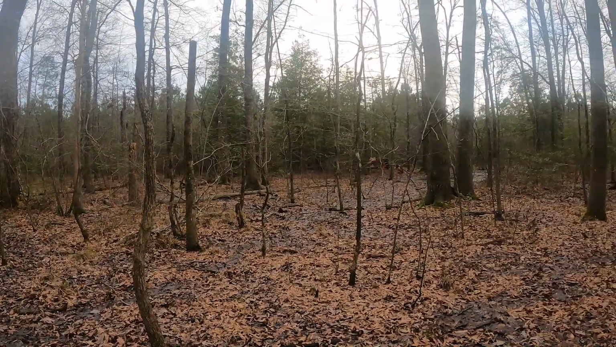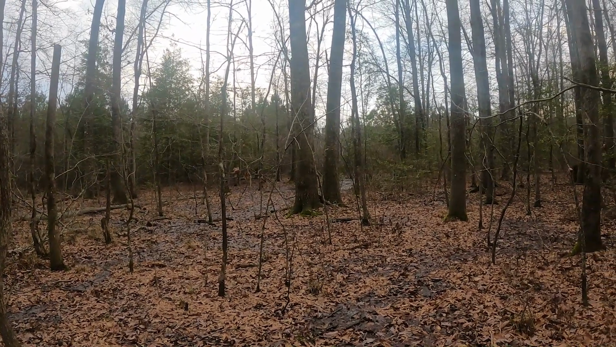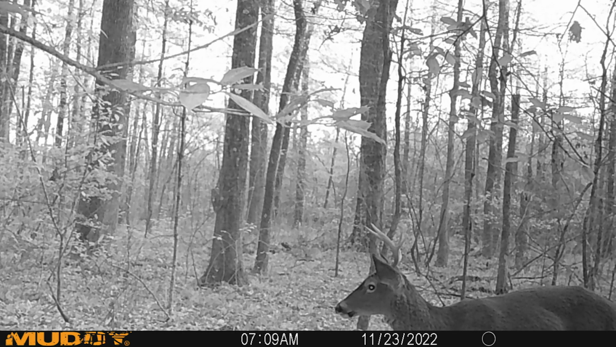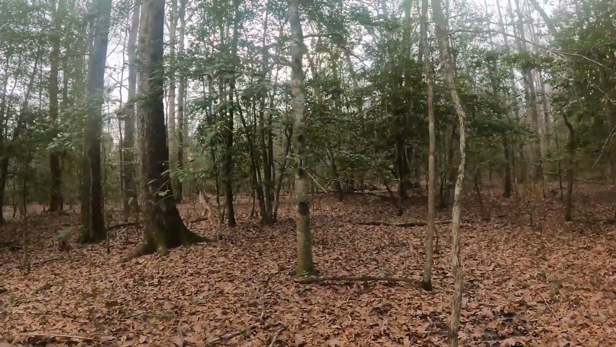And this is where I've seen the biggest deer on this camera here. So set you down right here.